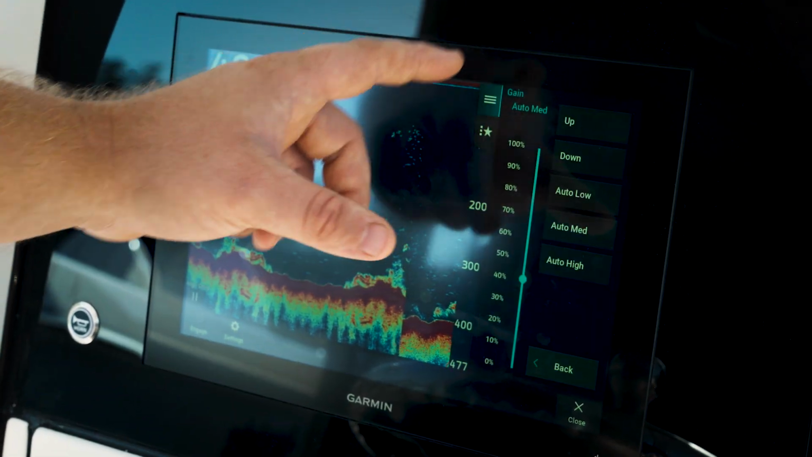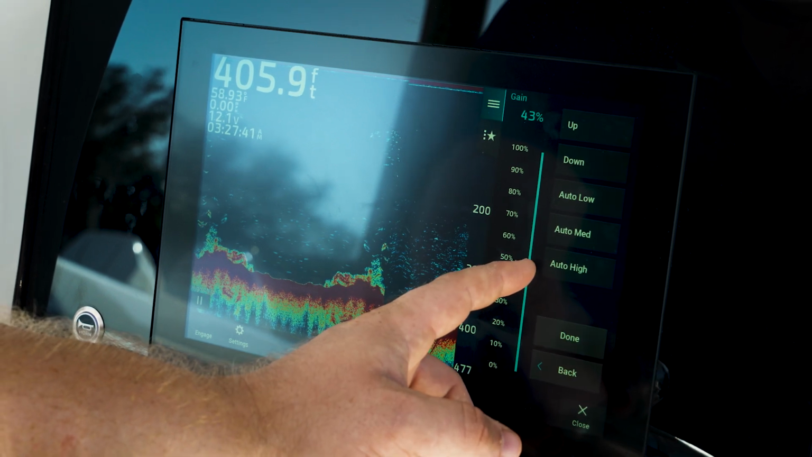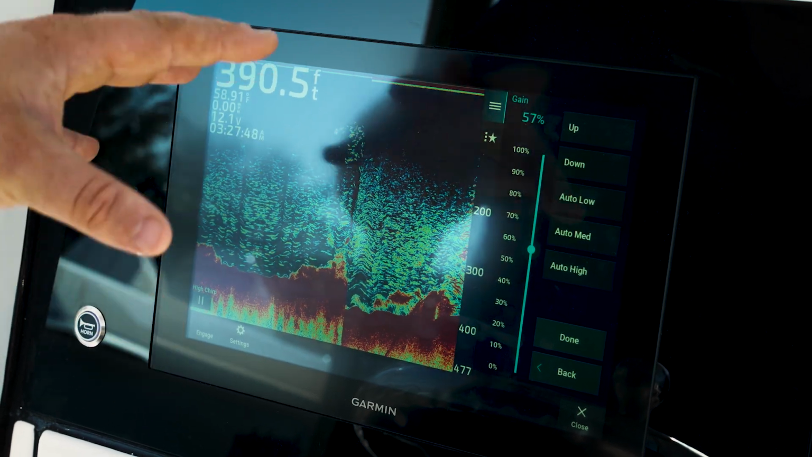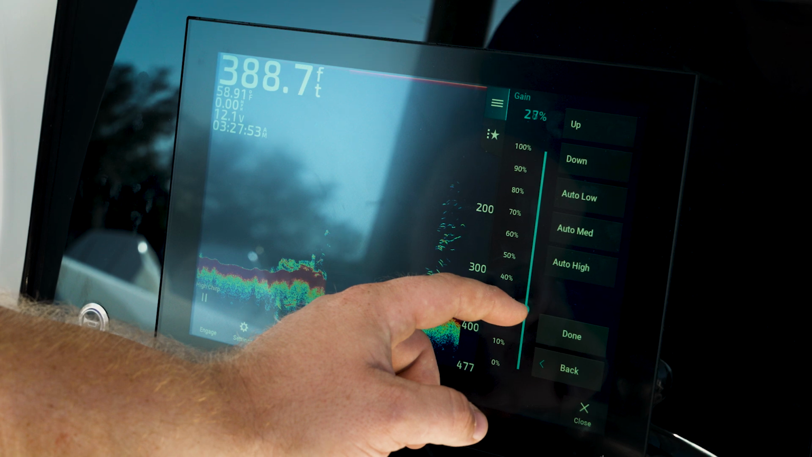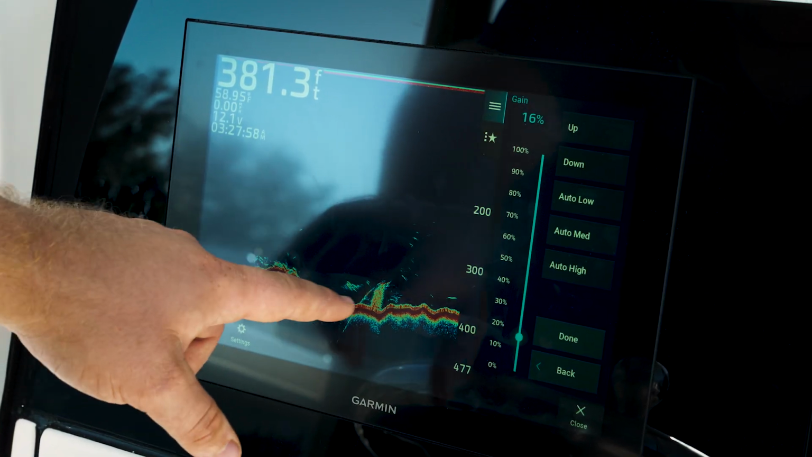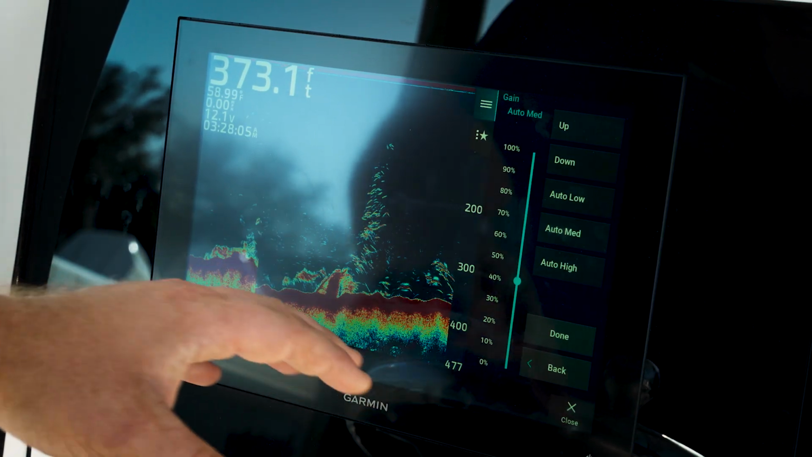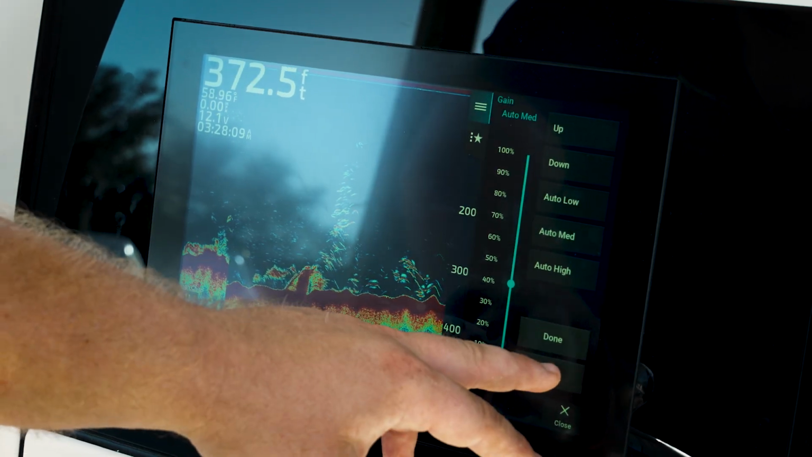First thing we can do is go to our gain, and this typically we would leave on auto, but if you want to get a clearer image, you can turn that up, and that's going to give you quite a bit more of anything that's floating in the water below you. Or if we want to take out the clutter, we can lower that down, and now we know for sure, okay, these are fish that are floating, and that's going to be some kind of organic material that's on the seafloor. I'm going to go ahead and put it back onto auto medium, which is going to be the most common that you're using to be able to pick up what you're looking at below you.